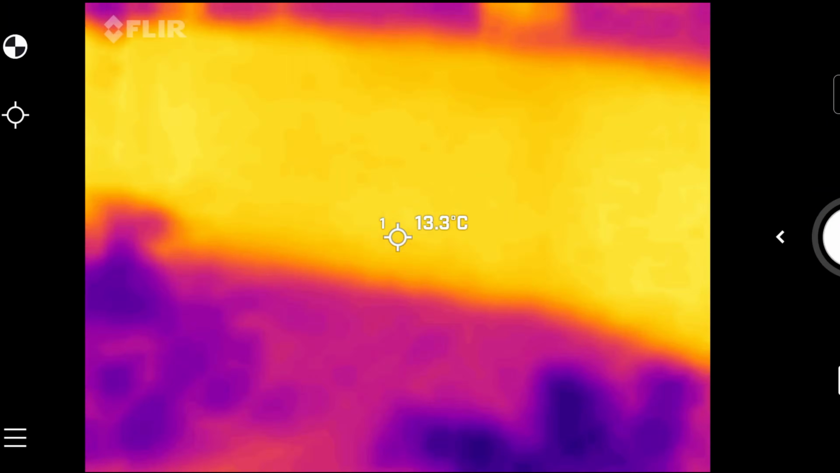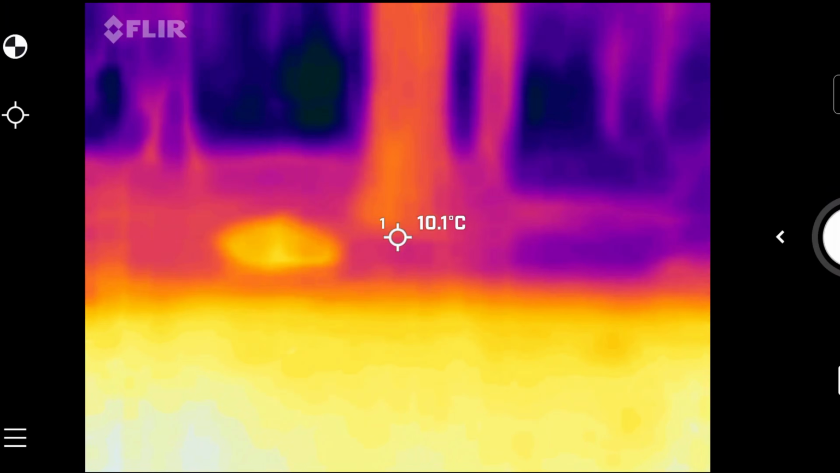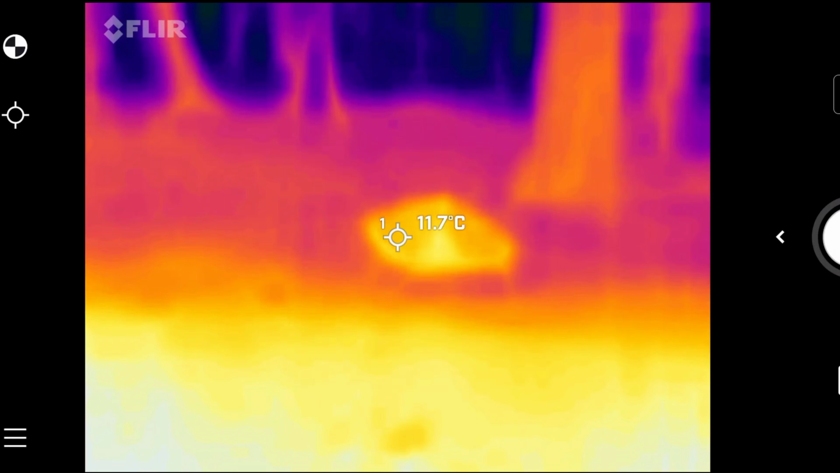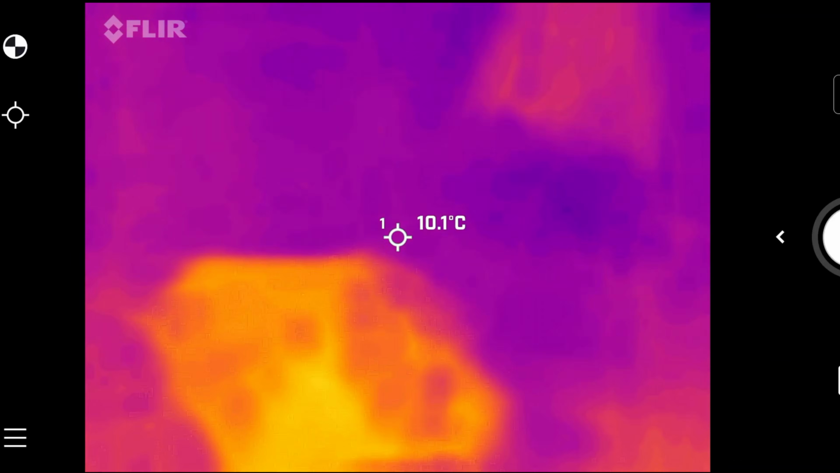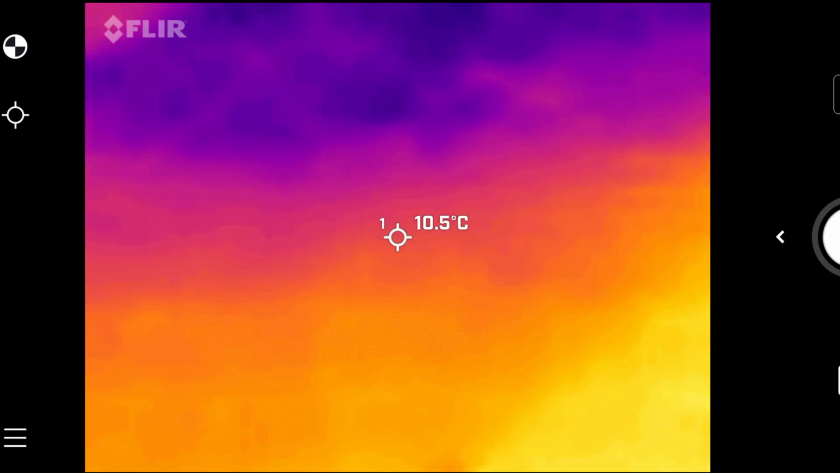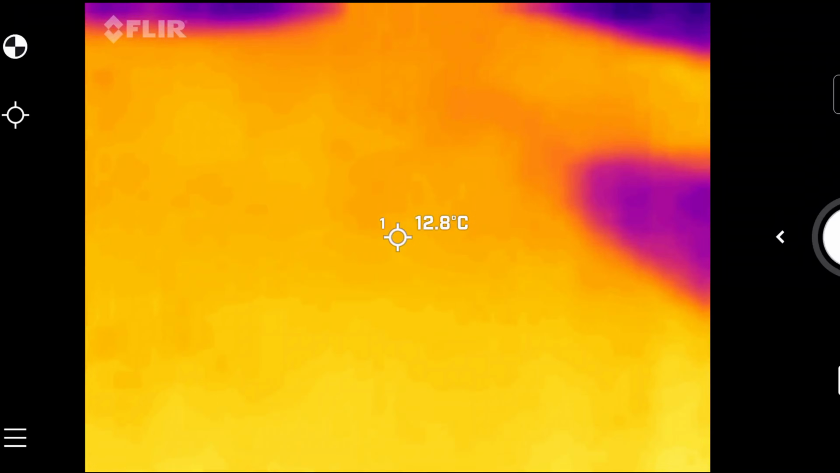I'll go ahead and walk through this. I'm curious because there's nothing in this campsite. What are we looking at here? You guys, that's a rock. That's just a rock. That's funny.